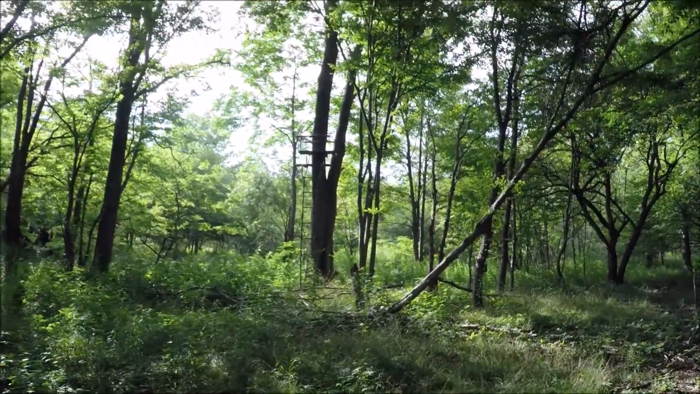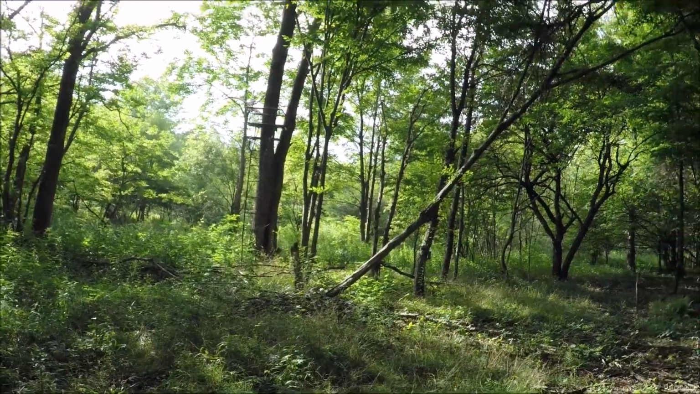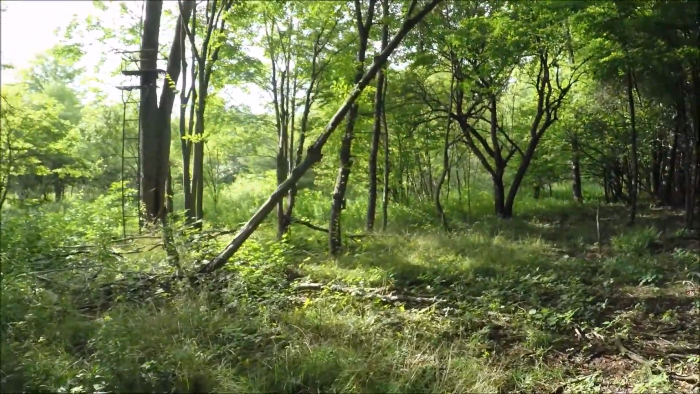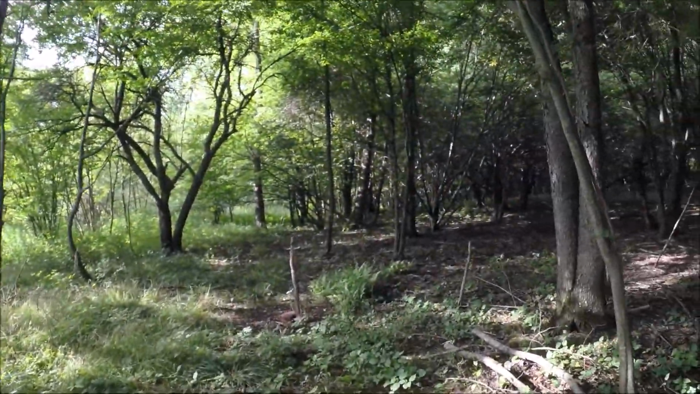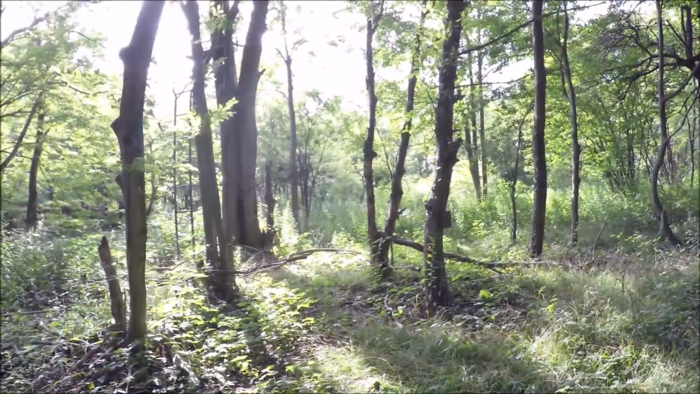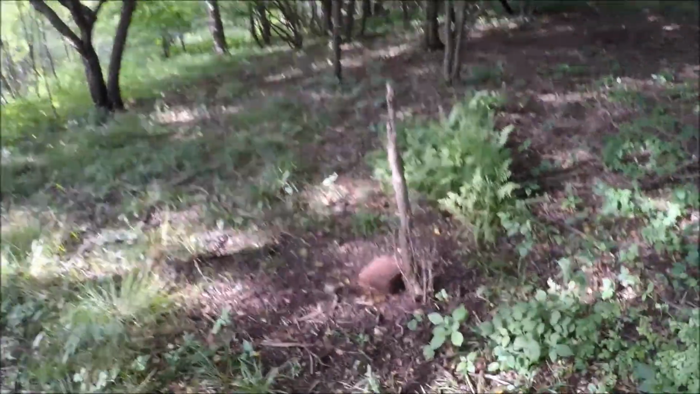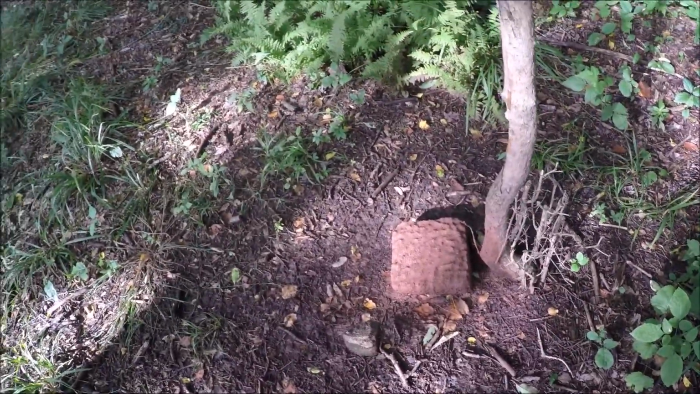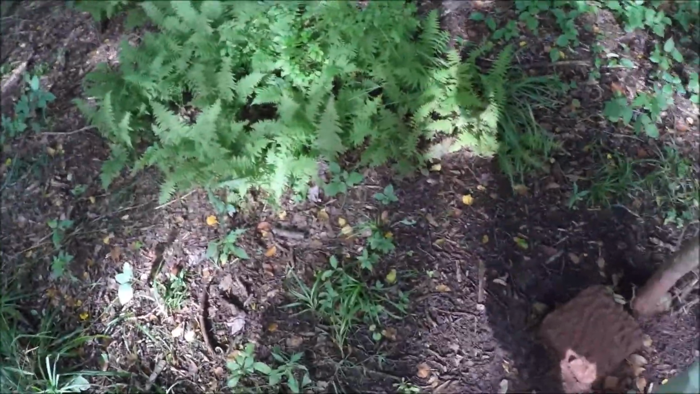All right, I'm at my main stand. That's the stand I hunt out the most. And there's one of my game cams. I'll spread these out more. There's my other game cam. But there's one of my apple lick blocks. Wow, they've been tearing that up pretty good.